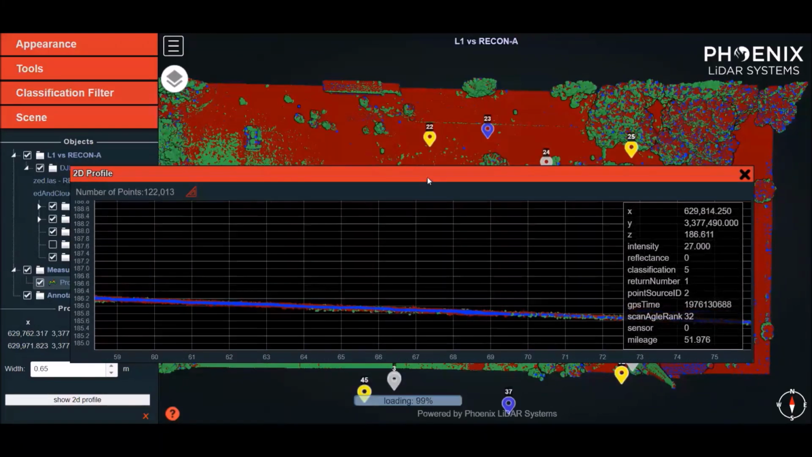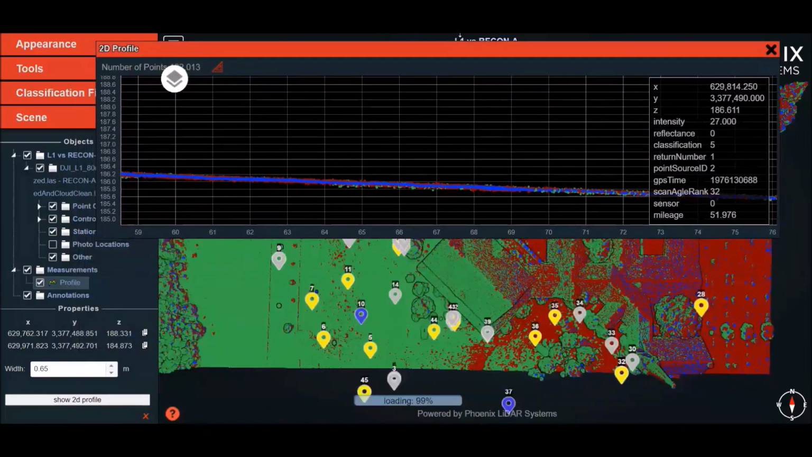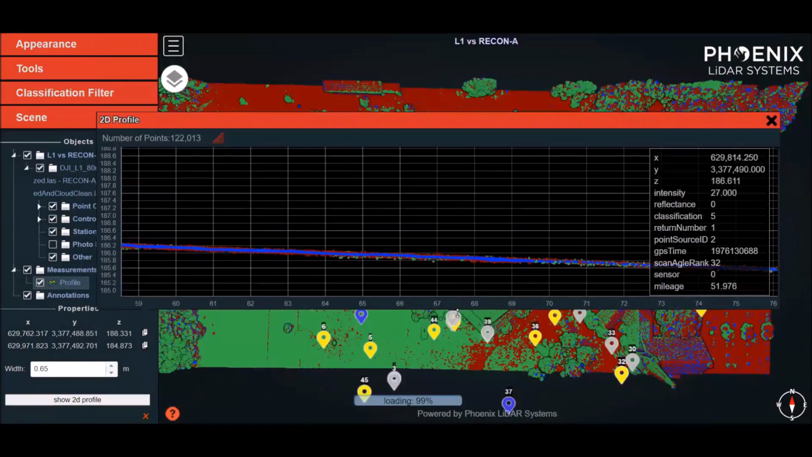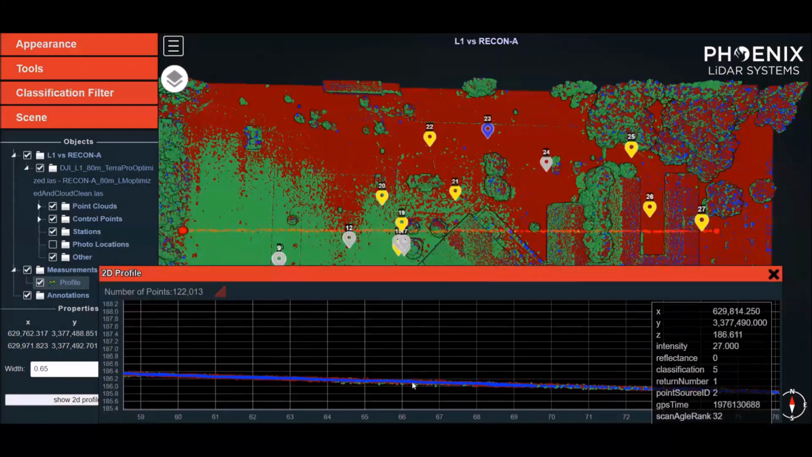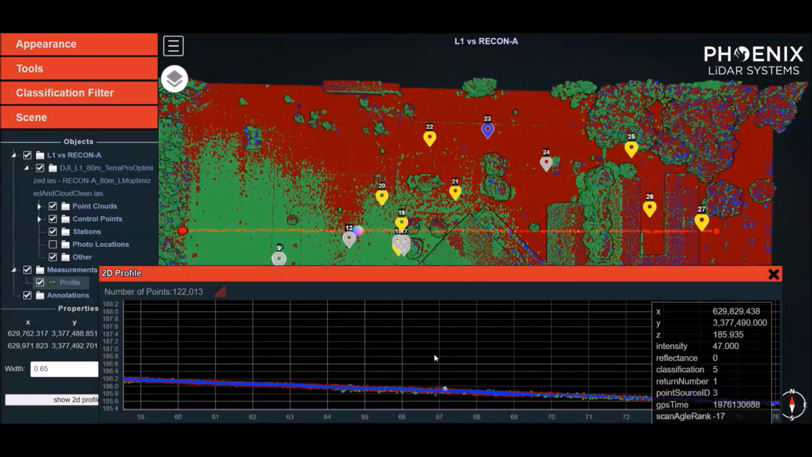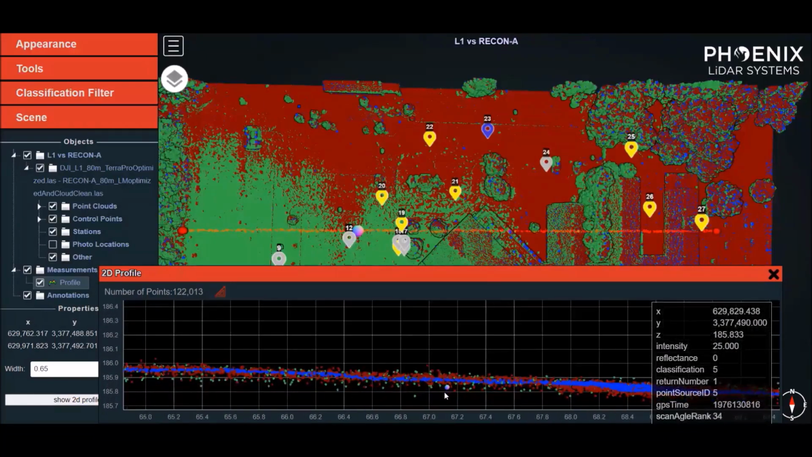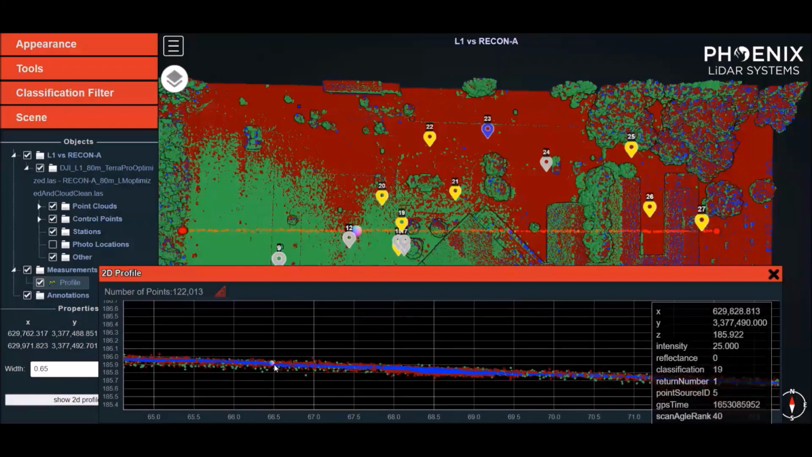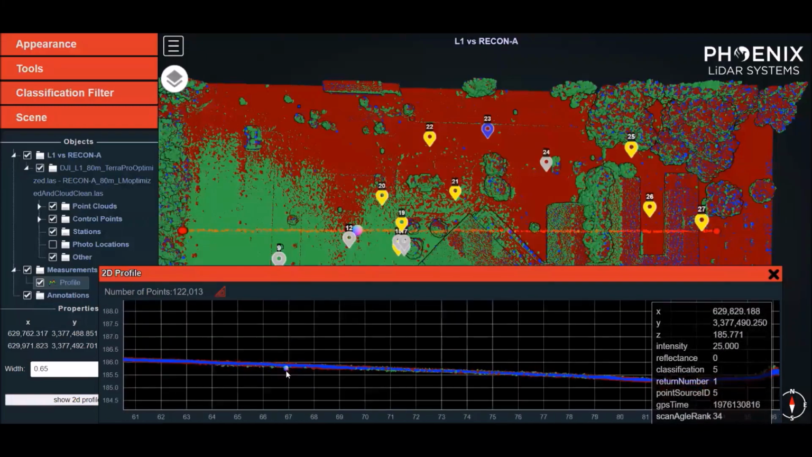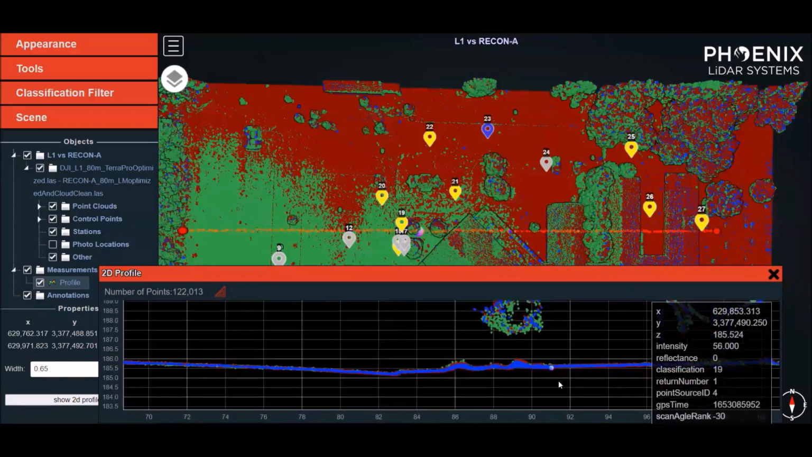So what I'm doing here is I just took a profile across the site again. I'm just moving from the west side or the left side to the east side or the right side, and we noticed that on the far left, the green L1 data was significantly above the recon data. Here, about a third of the way through, halfway through, we notice a difference in imprecision, but they're more or less aligned.